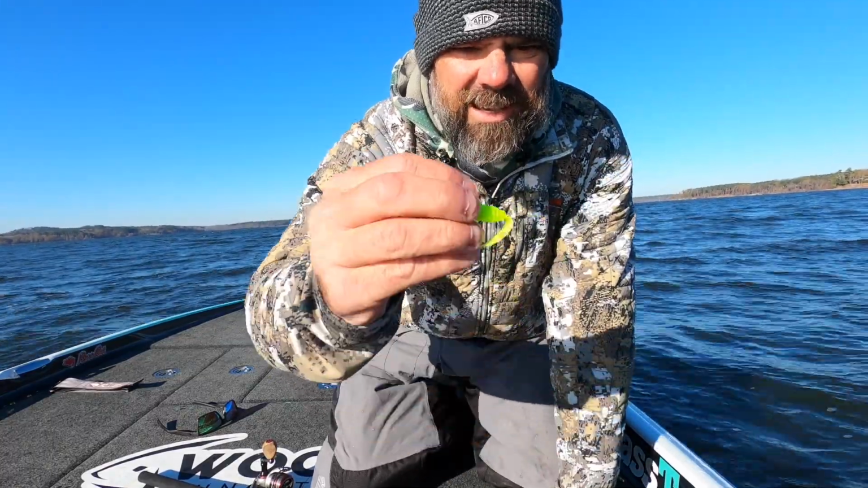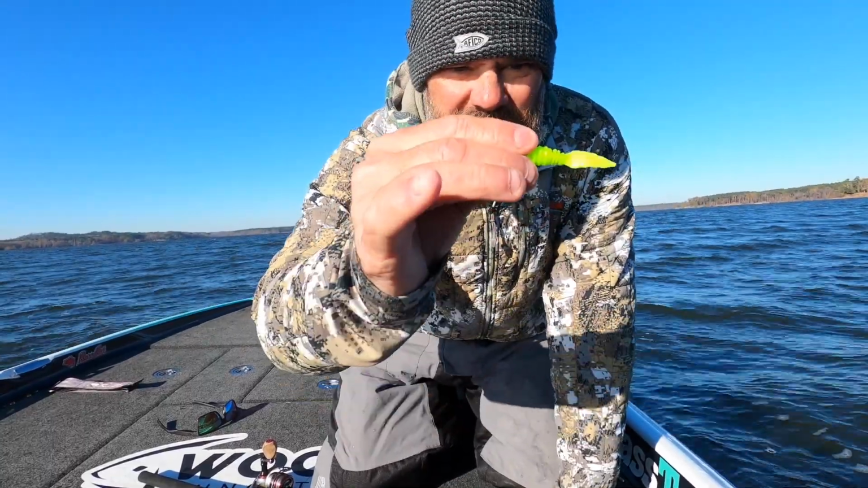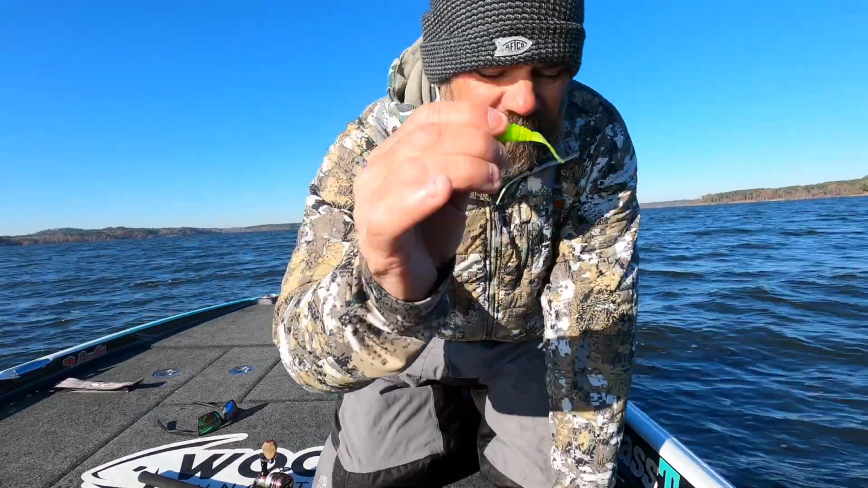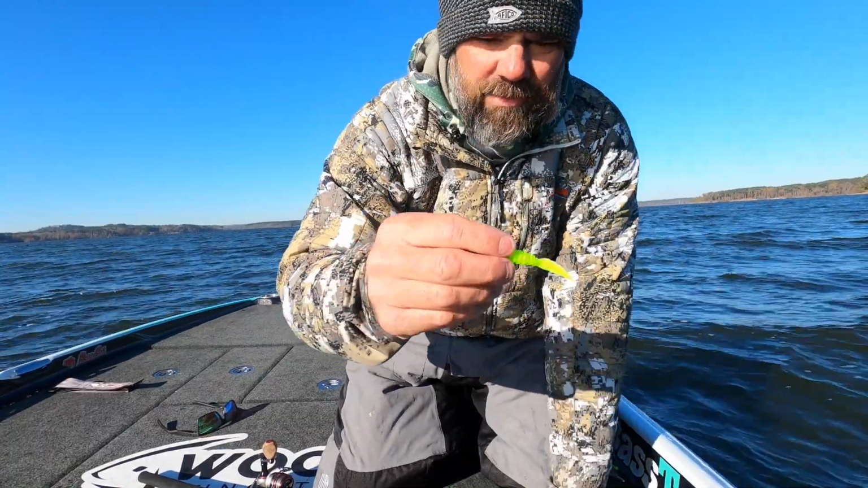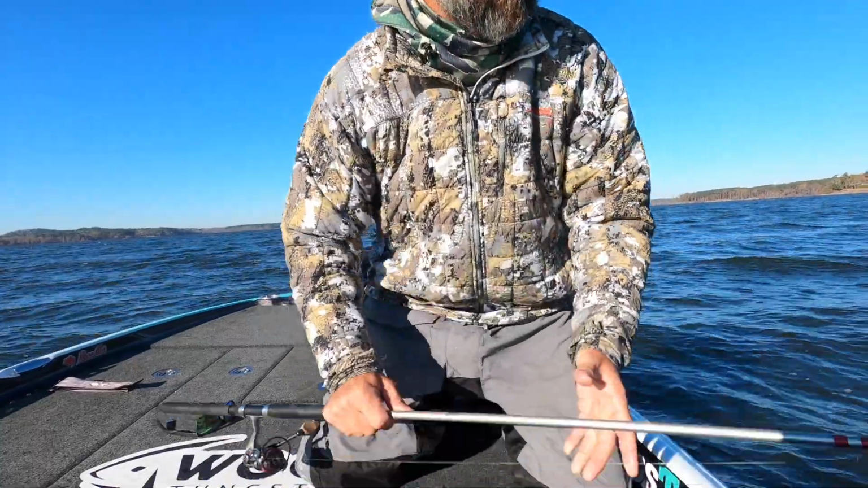Instead of doing this right now, because I want to get down there, that slows down the fall. I'm trying to get down there as fast as I can. It's the color they're seeing, not so much the action. They're eating big bait right now, big shad. You can see shad everywhere. I mean, large shad, like 3 to 4 inches. So that's why I've chosen this bigger bait.